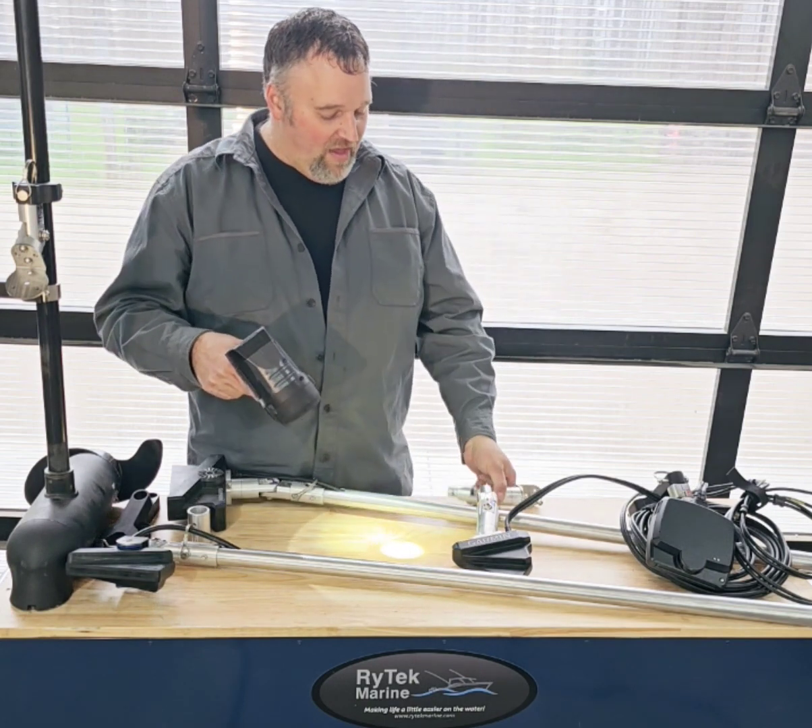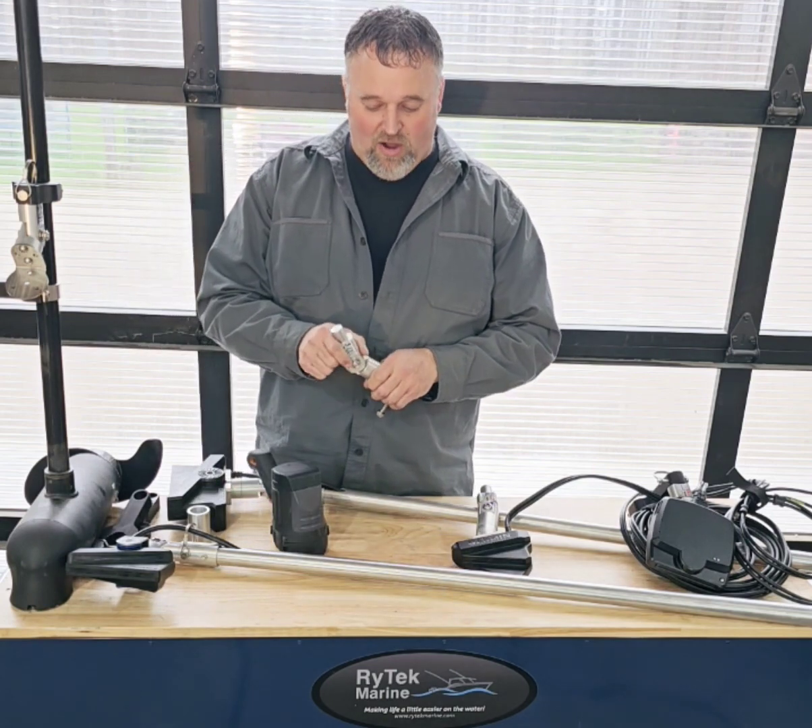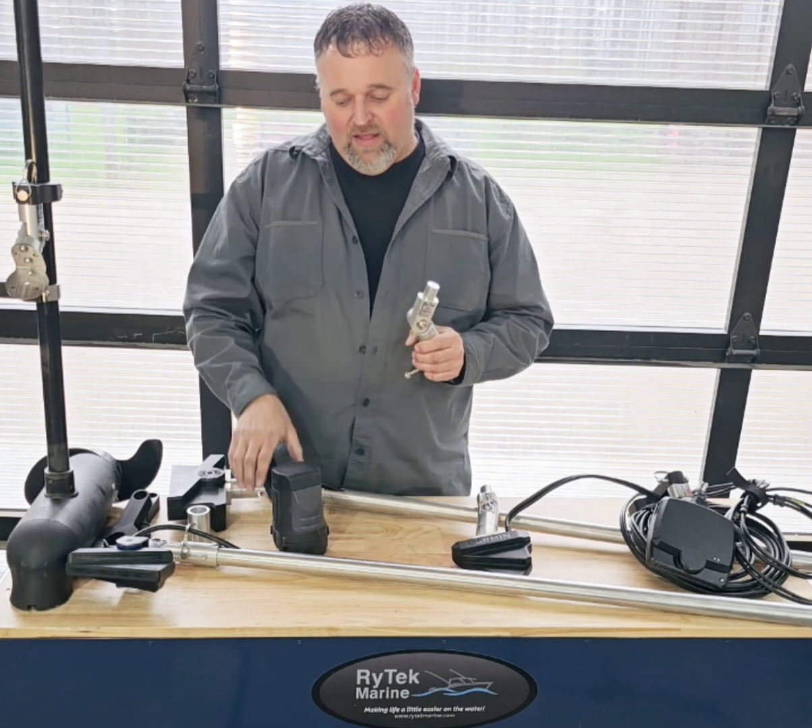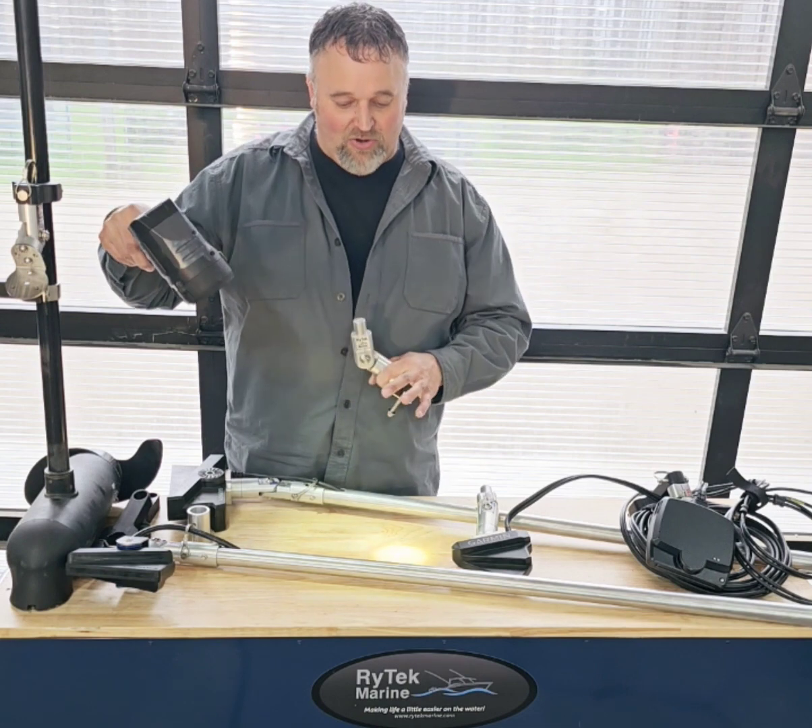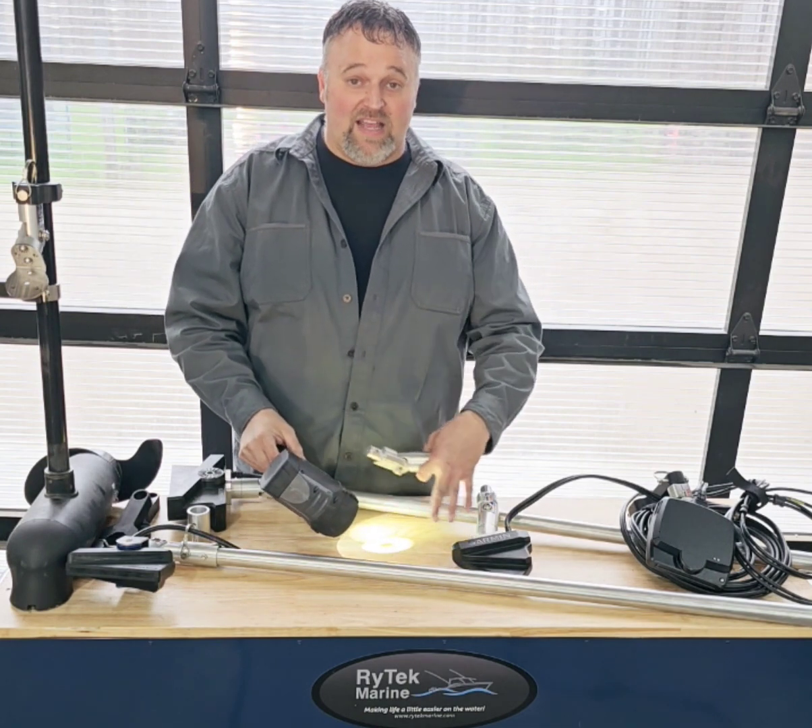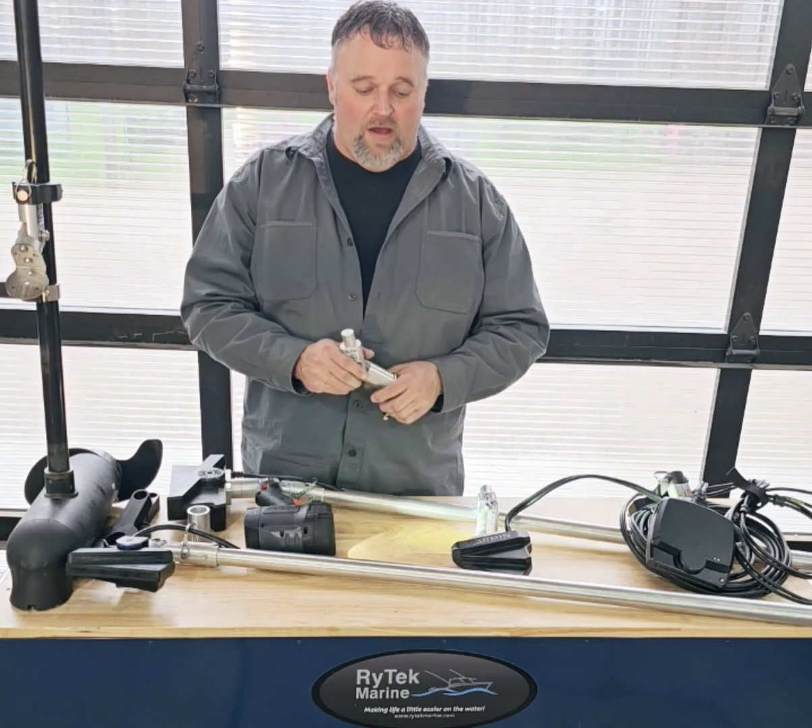But the problem is that when you get into shallower water or deeper water, that angle is still on the same angle. Instead of being like this now in 20 feet of water, let's go down to 5. All of a sudden that beam that's making contact with the lake bed is really, really small.